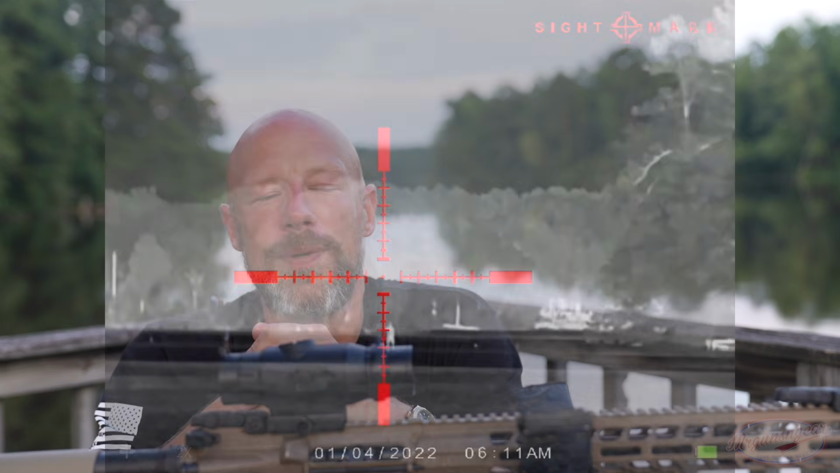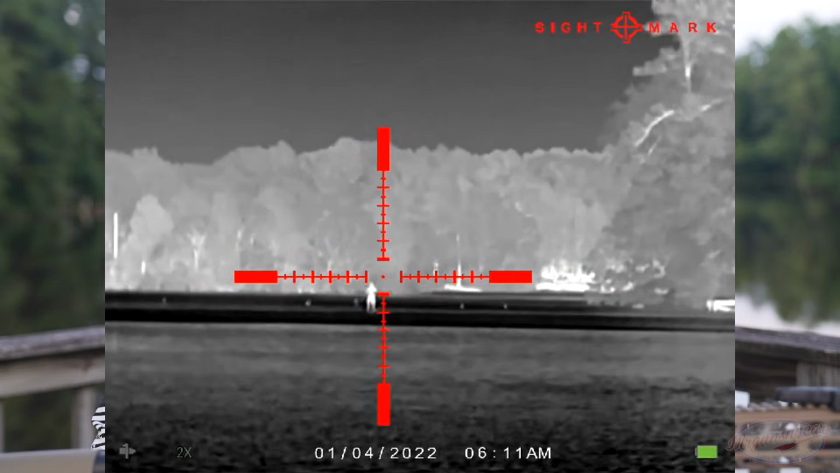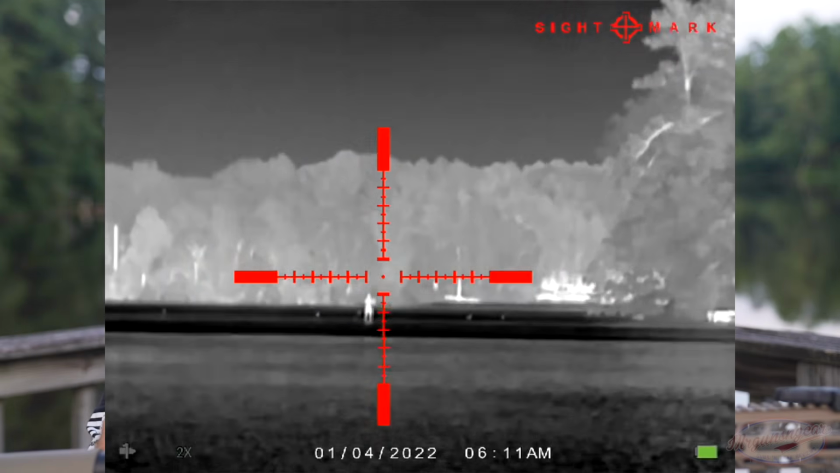Now, how does that actually impact you as the end user? Well, if you're out looking across the lake like we were just doing, and there was a person on a paddleboard or whatever the case may be, in terms of being able to engage them, it really doesn't change all that much. Depending on conditions, generally speaking, coyotes, hogs, deer, in most conditions you'll be able to easily engage them out to 150, 200 yards. Depending on how experienced you are behind thermals, that may extend a little bit more. And the same really is going to be true with that higher resolution one. If you have a 640 by 480, those numbers really aren't going to change all that much.